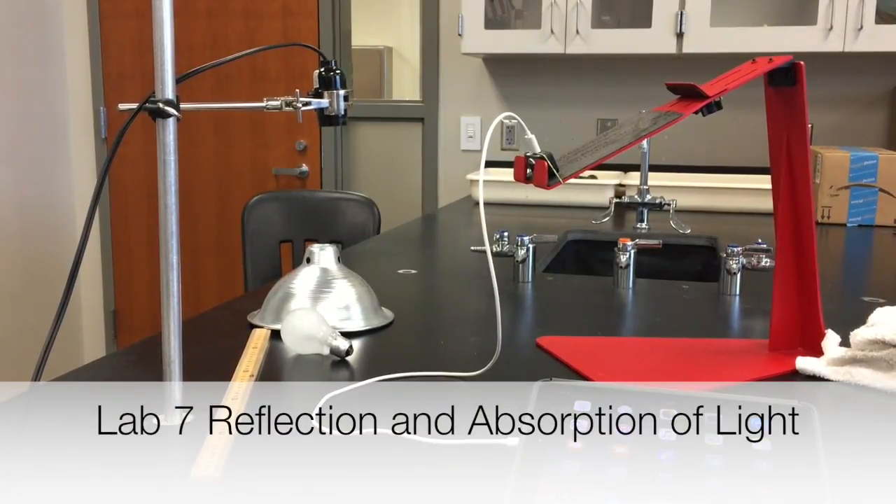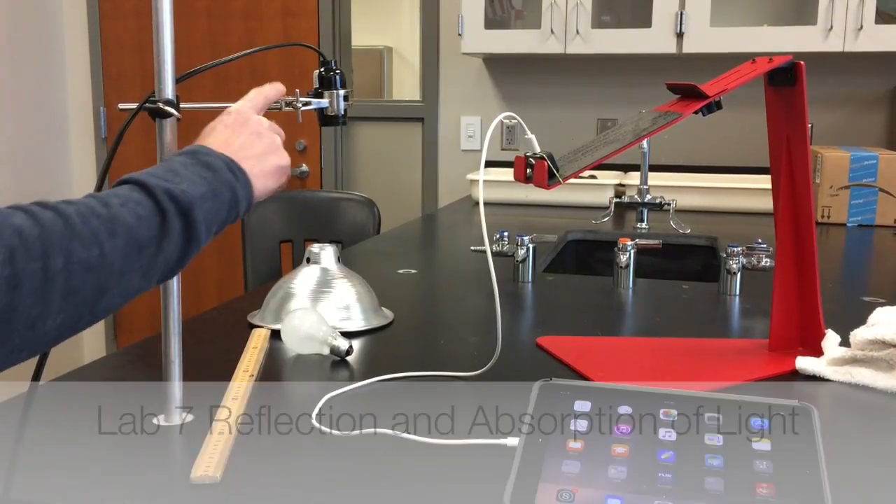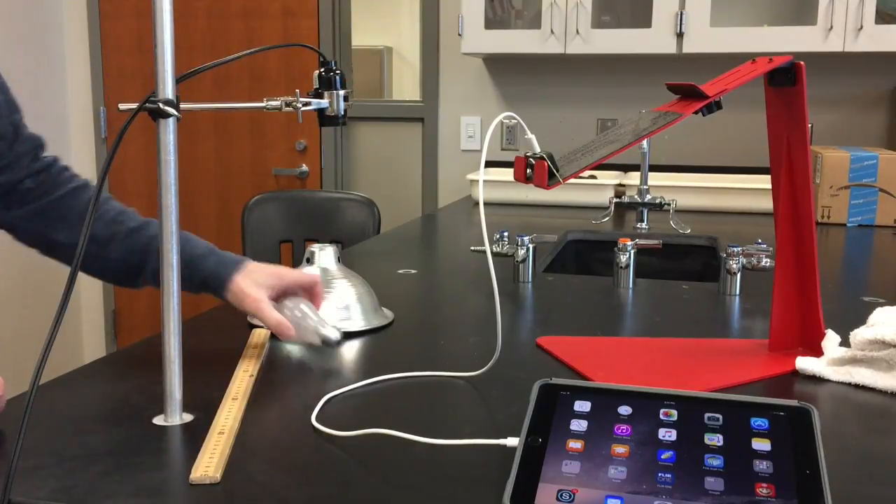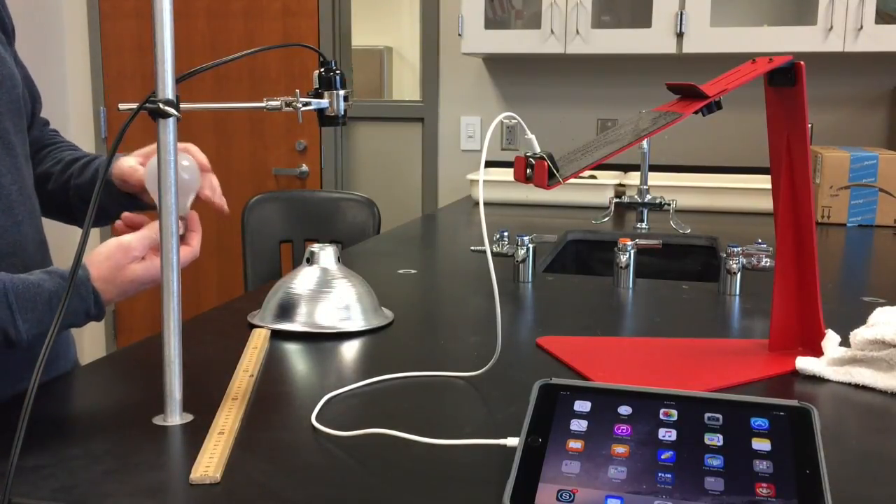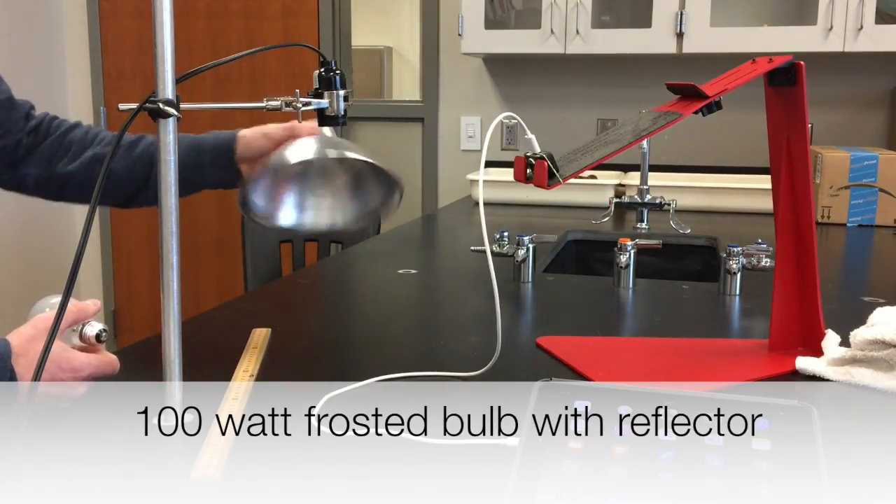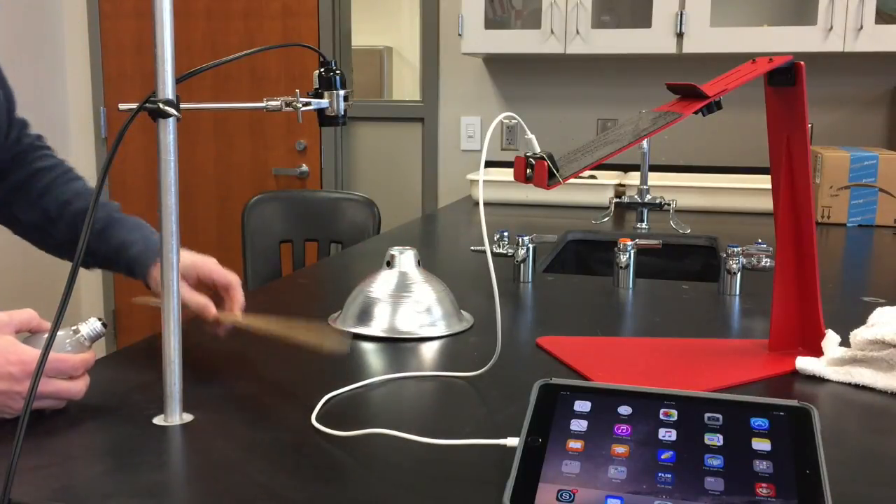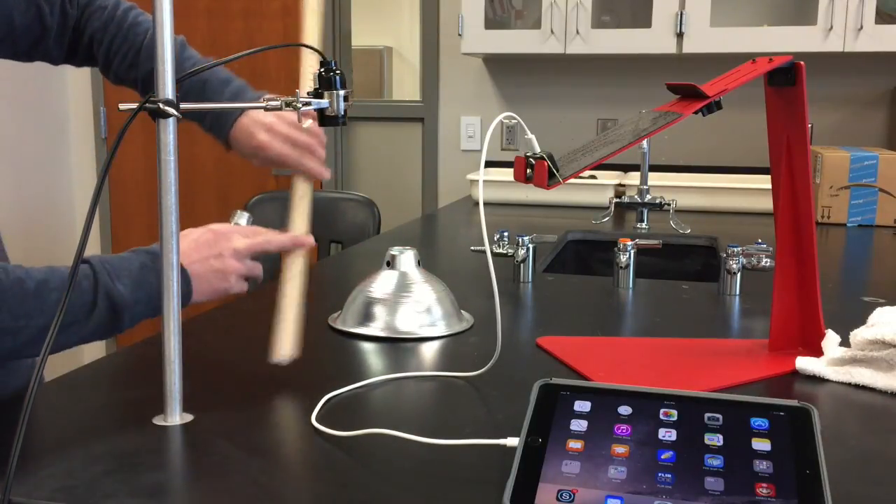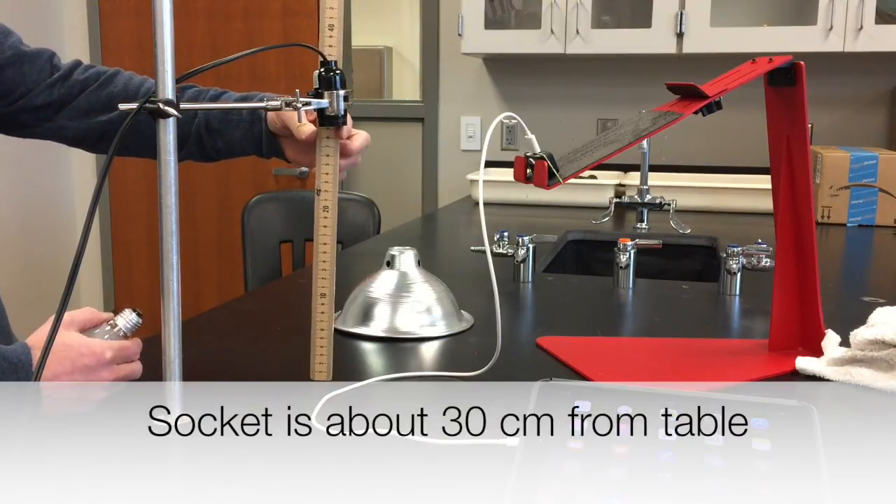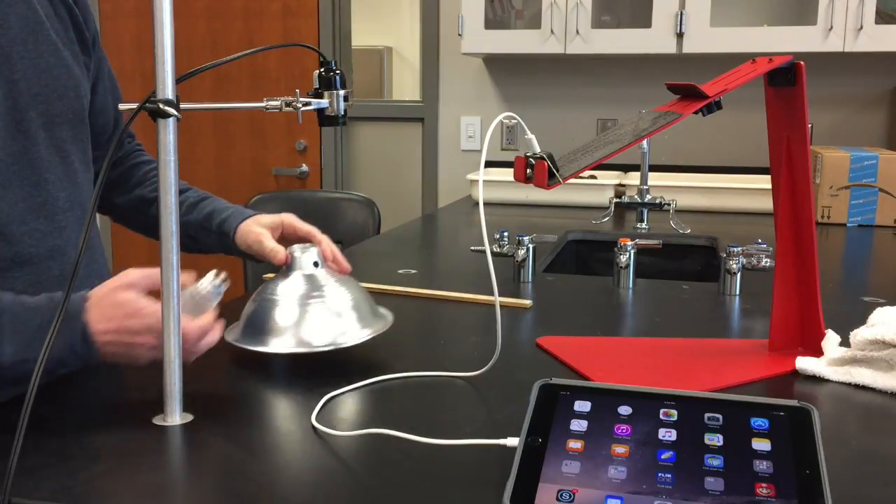Alright, so here's the setup for Lab 7. You'll need one of these with a clamp and one of these clamps with a light socket. I just picked up a 100-watt frosted bulb and one of these. So, looks like the socket is 30 centimeters from the table. That seems to work pretty well, about roughly.